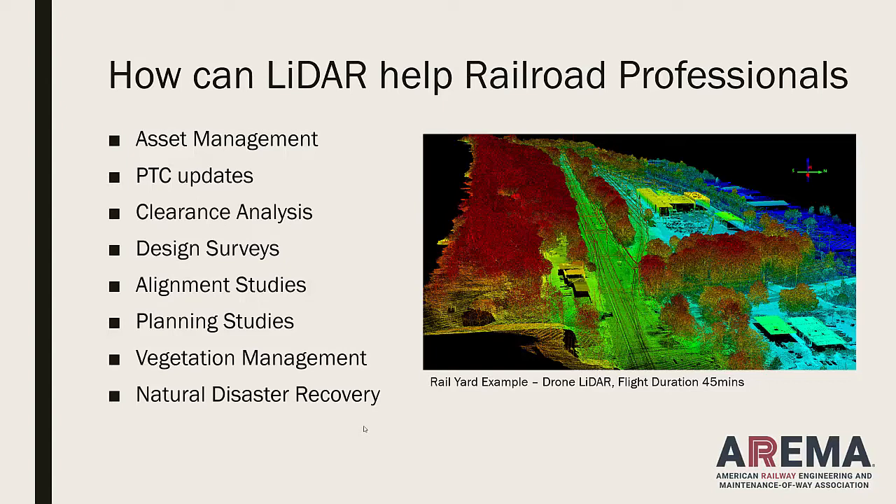This was done with the drone, the UAS with LiDAR that you saw in the previous image, in about 45 minutes, single flight, and a tremendous amount of information was picked up. From this, they created base mapping and helped with the redesign of some of the track in that yard. So design surveys are very helpful with this type of information, a lot of data to work from if you're working in the design environment.